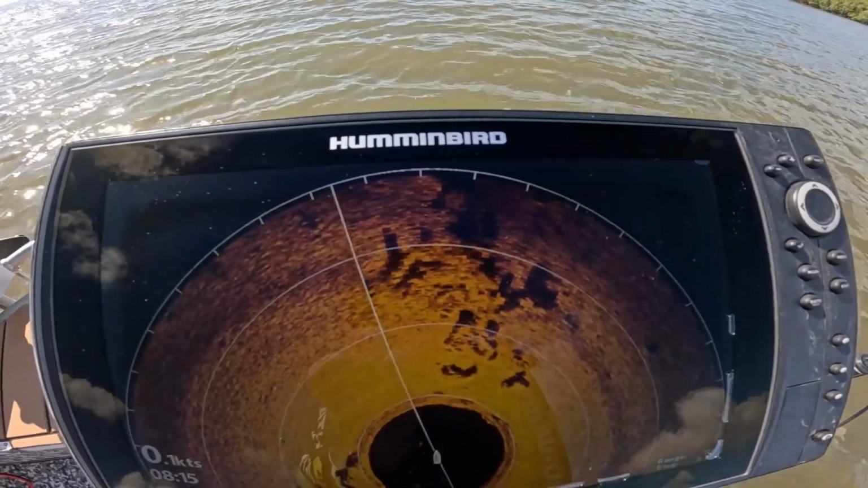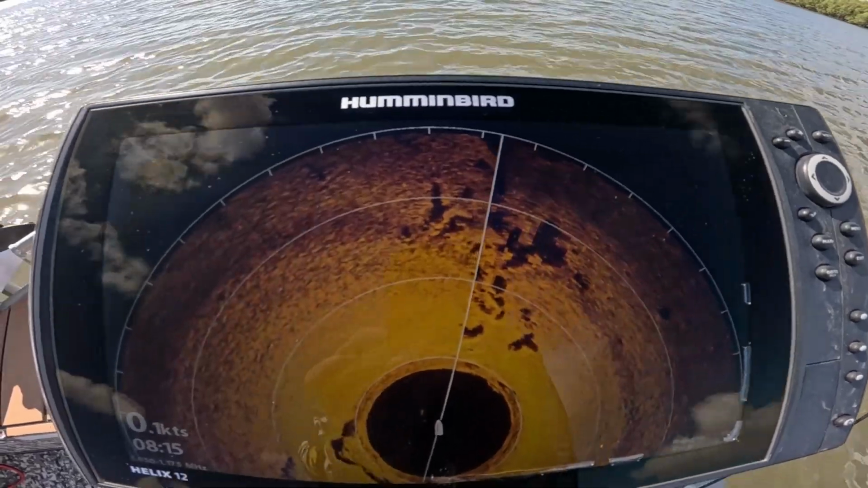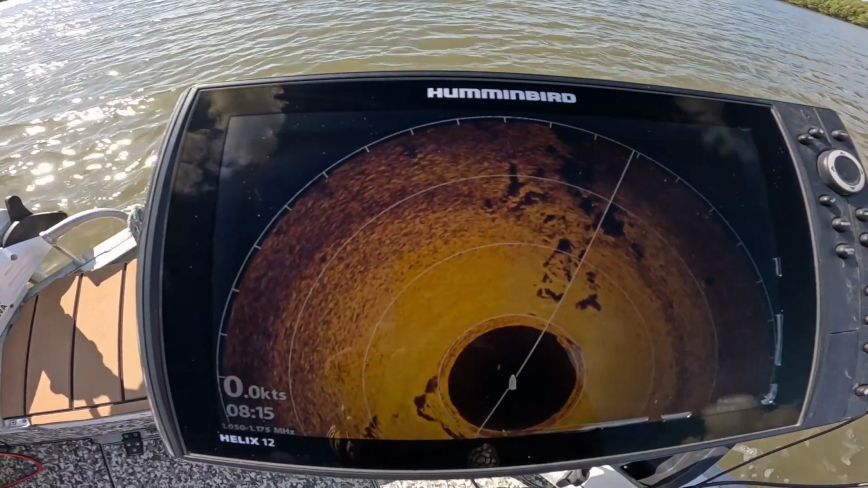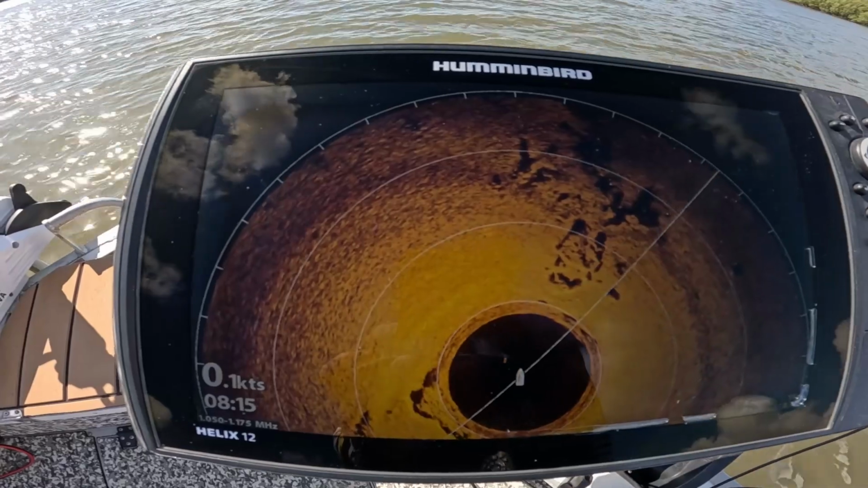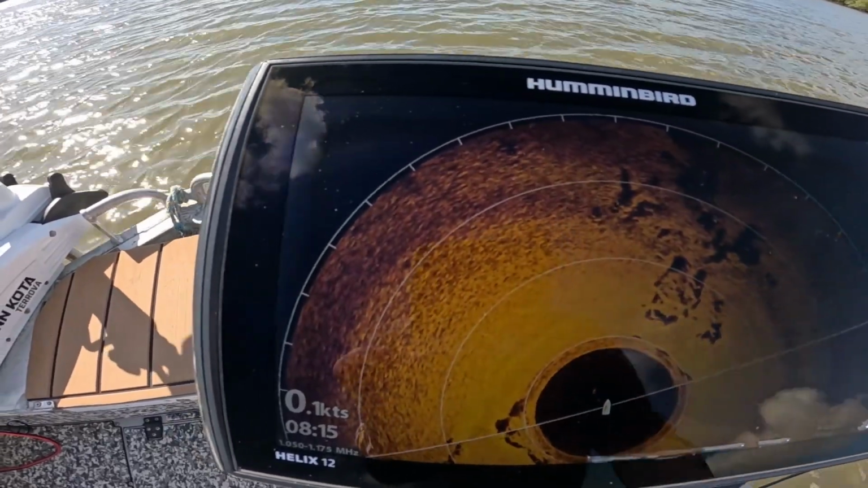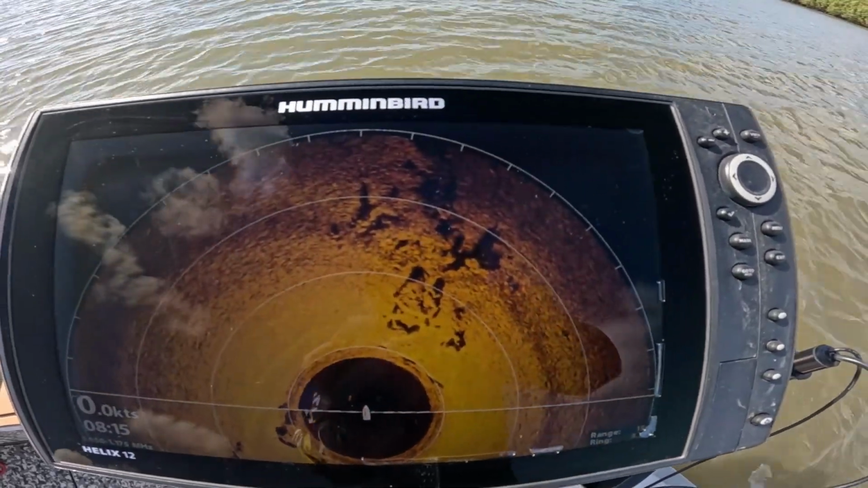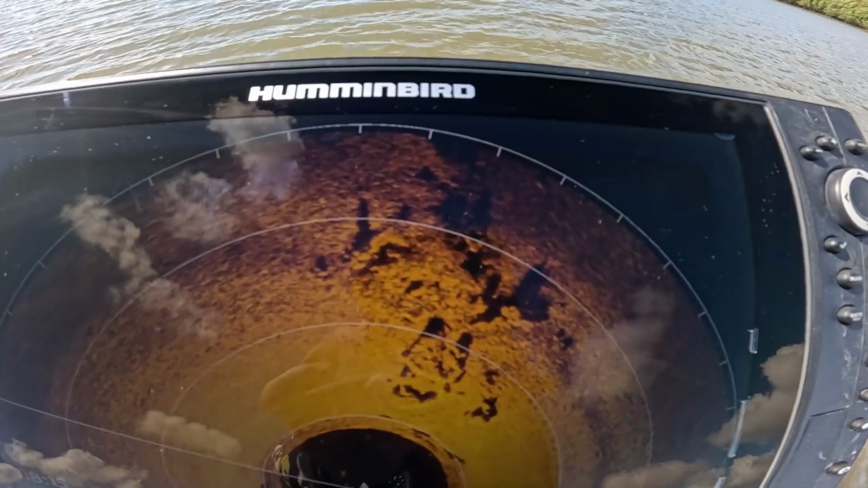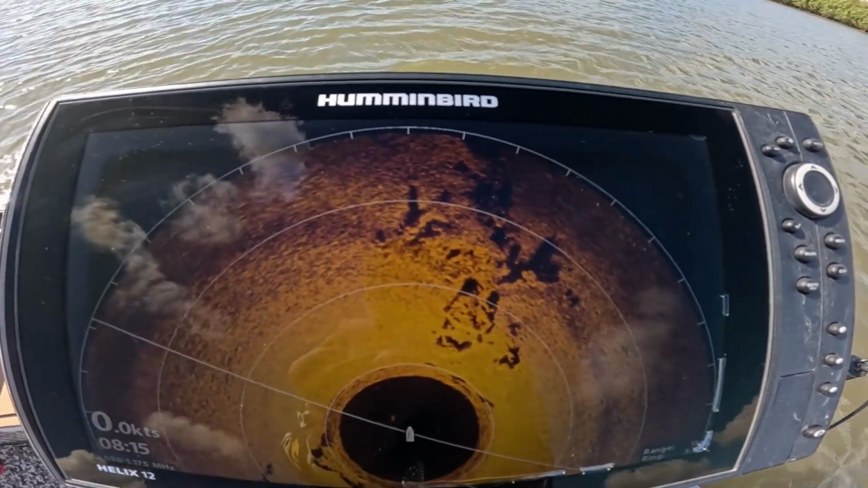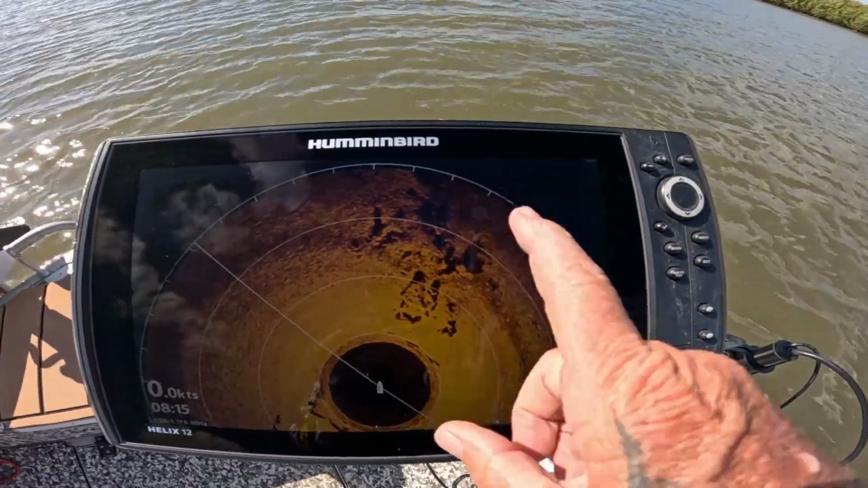Right. It starts to get a little bit more clearer, right? And you can look at stuff. You can slow it down to 1 if you want, and it'll get even clearer. Now, one of the things I do is if I'm going to work a structure, there's a fish up there, right?